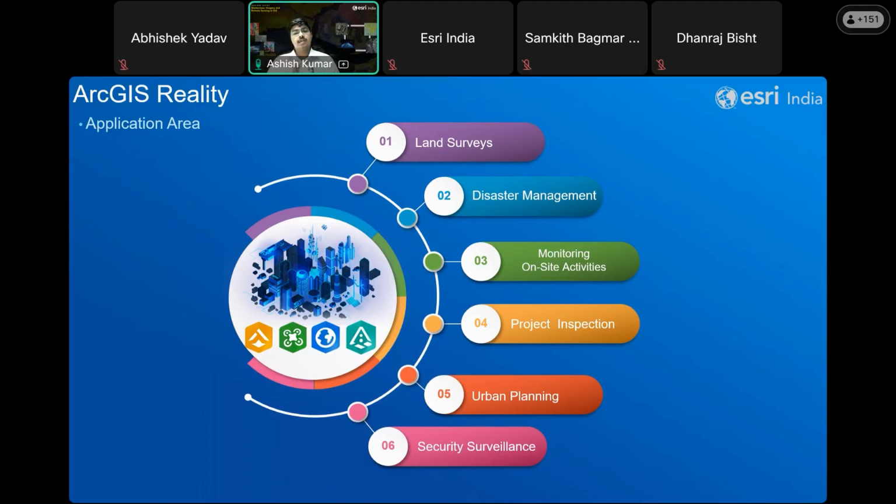By creating a digital view of the environment, ArcGIS Reality helps improve situational awareness, operational efficiency, and decision making across various industries and government domains.